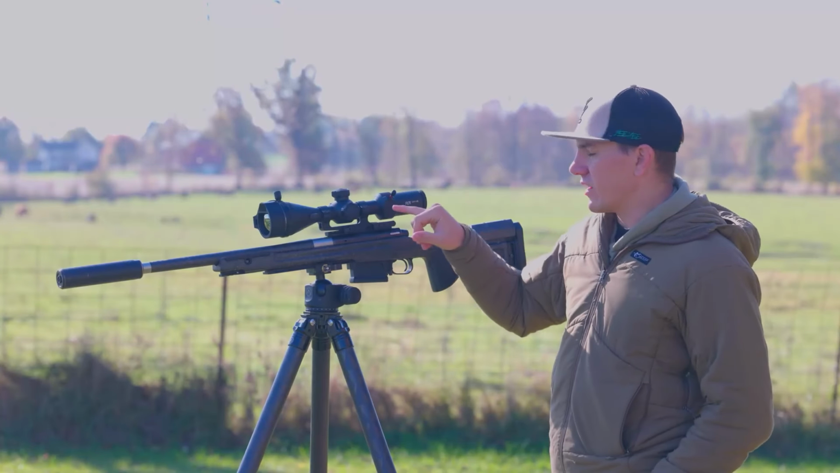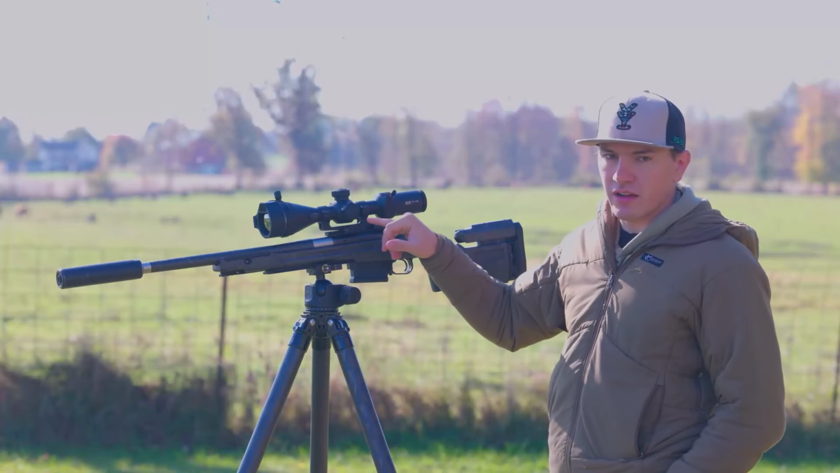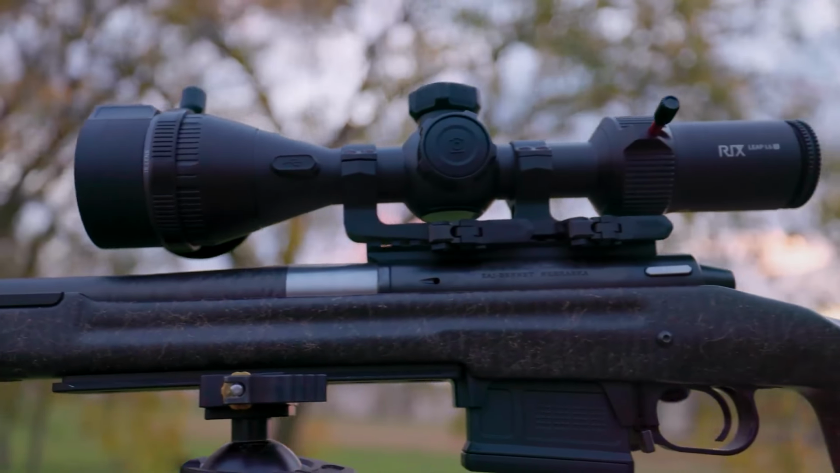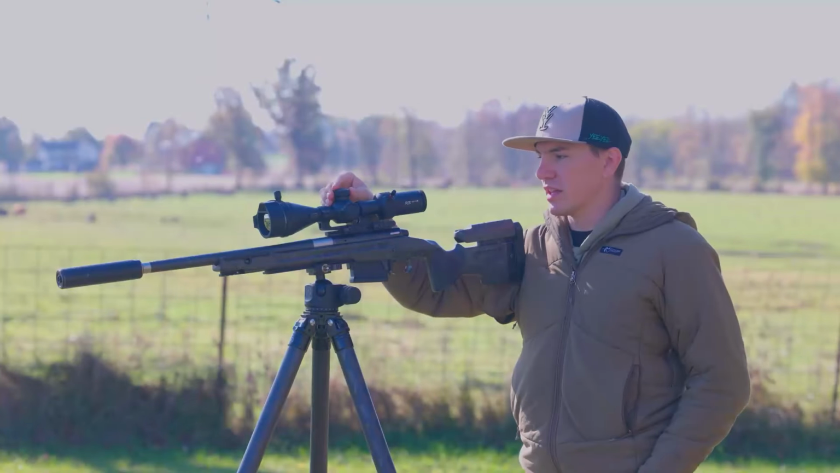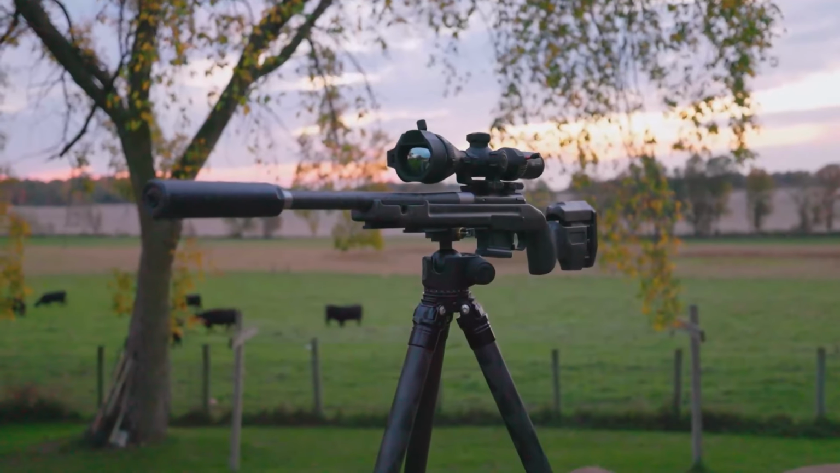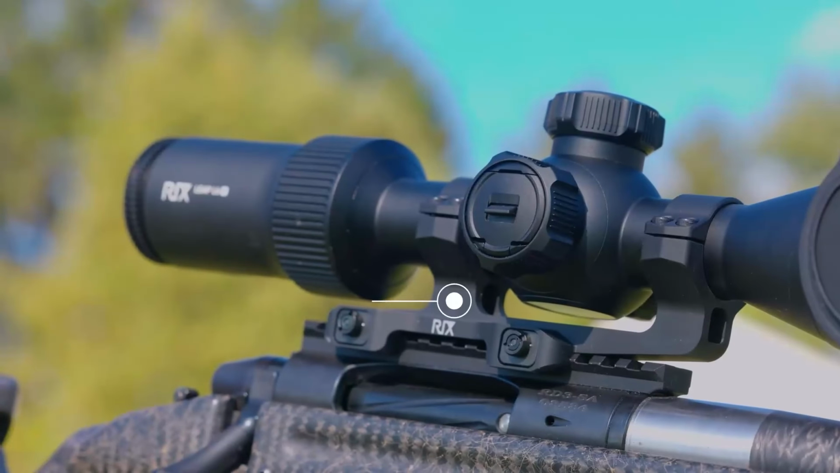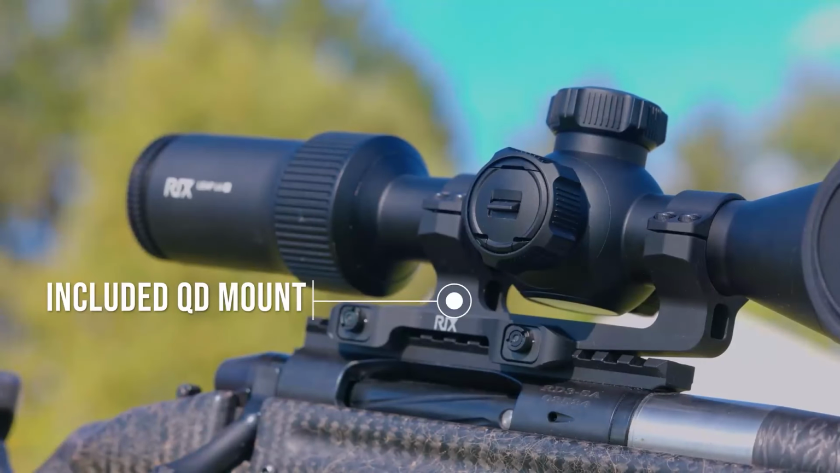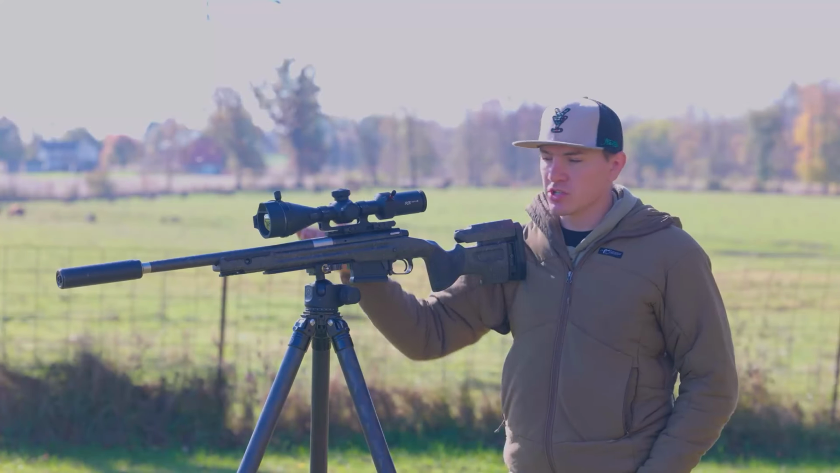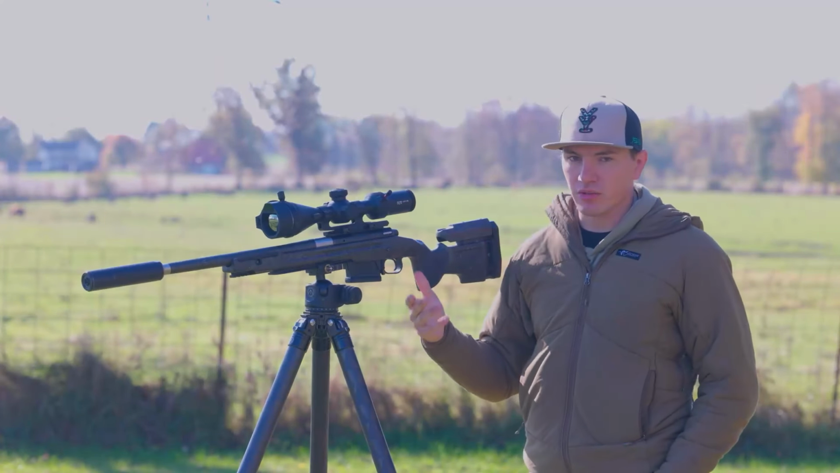And then your controls are different. I've run a bunch of other thermal optics, and this is the first RIX I've dealt with, and this is definitely a new menu system and button layout than I've been used to, but I actually really like it. Super simple, especially at night, and having the one or two buttons on top, I know which one is record, I know how to record, I know how to power on and off the scope. That's pretty much all I need to do with it in the field once I'm hunting.